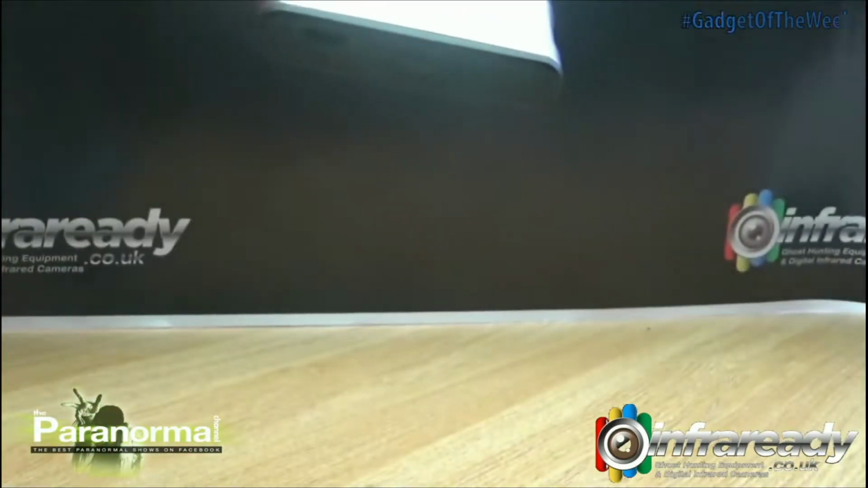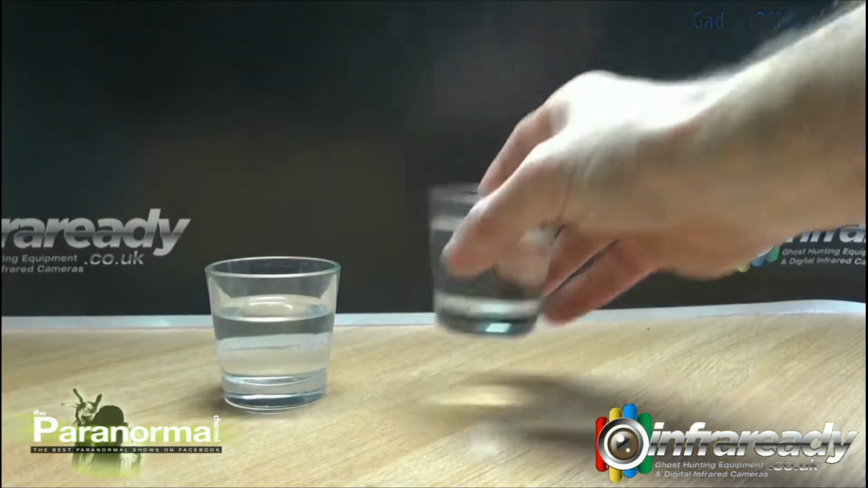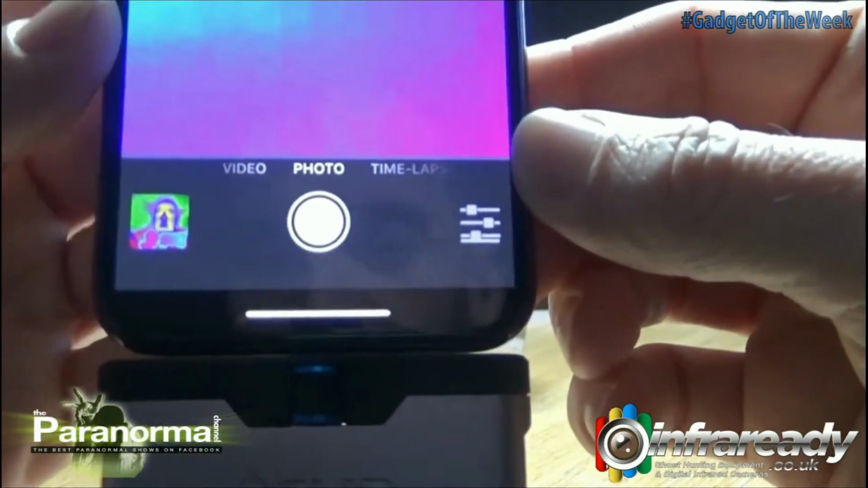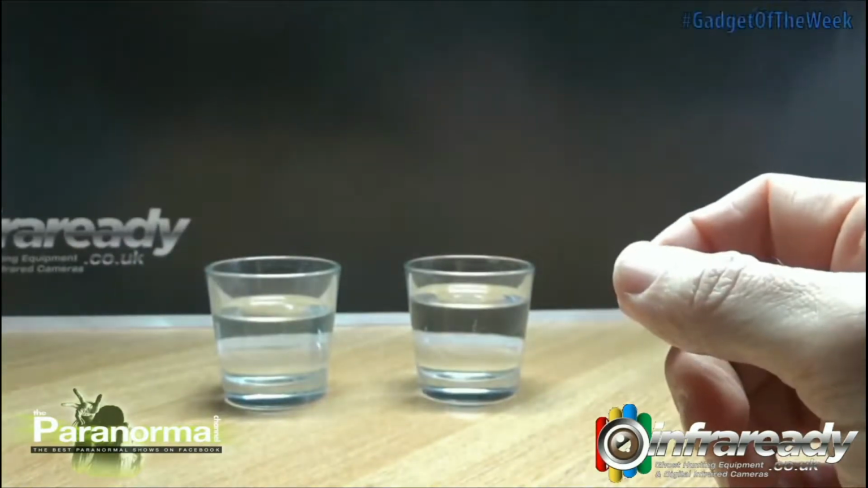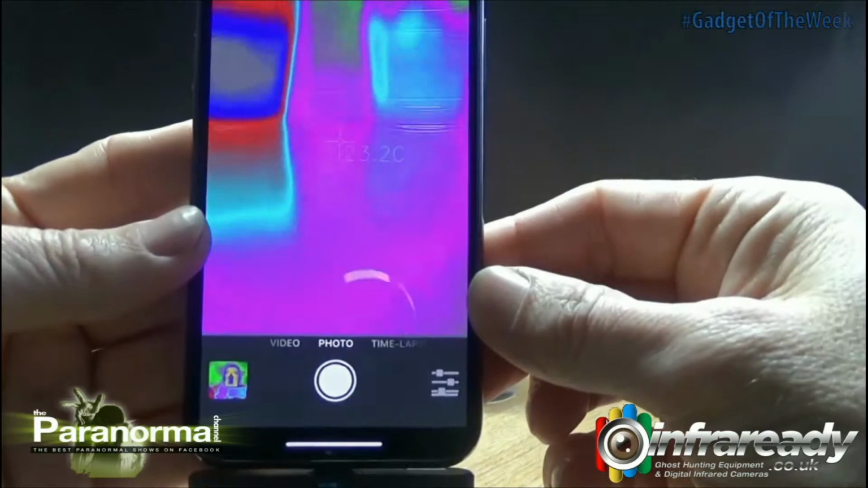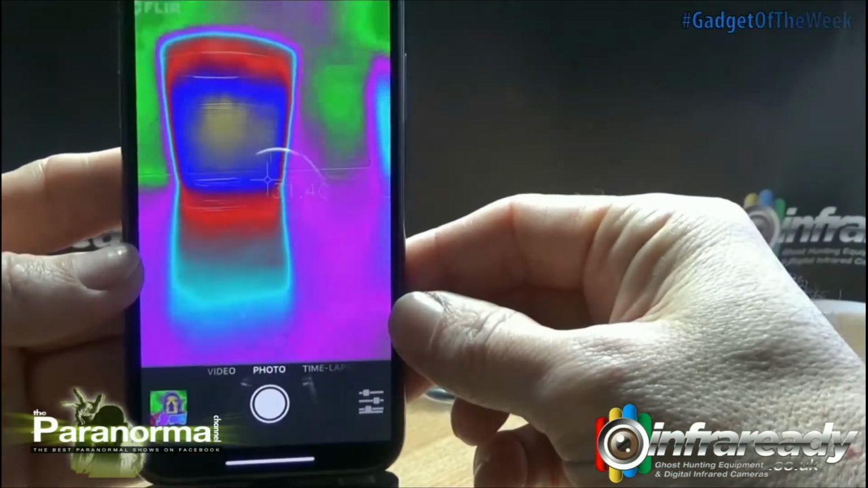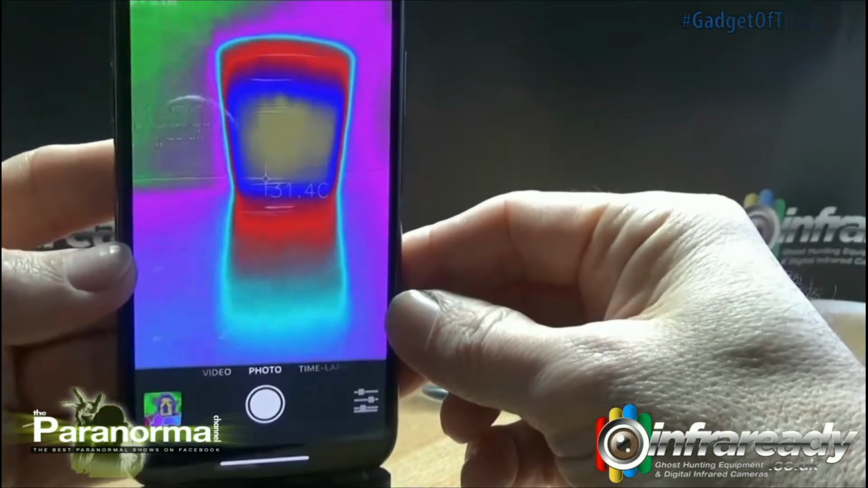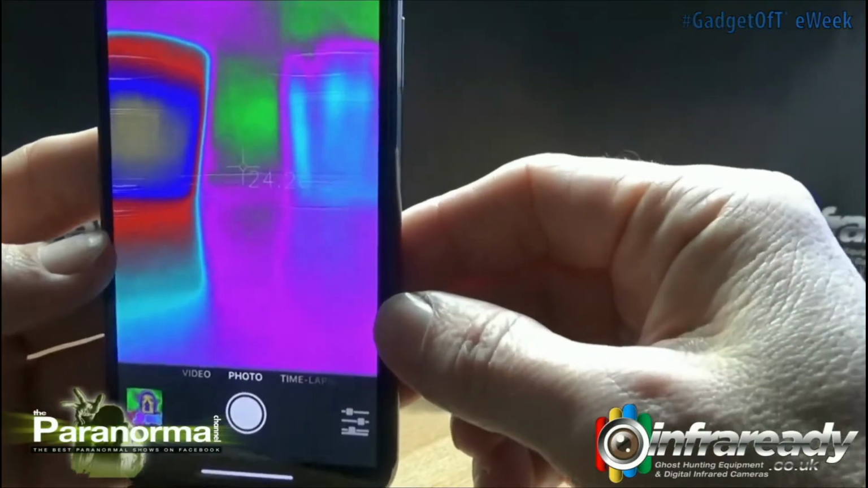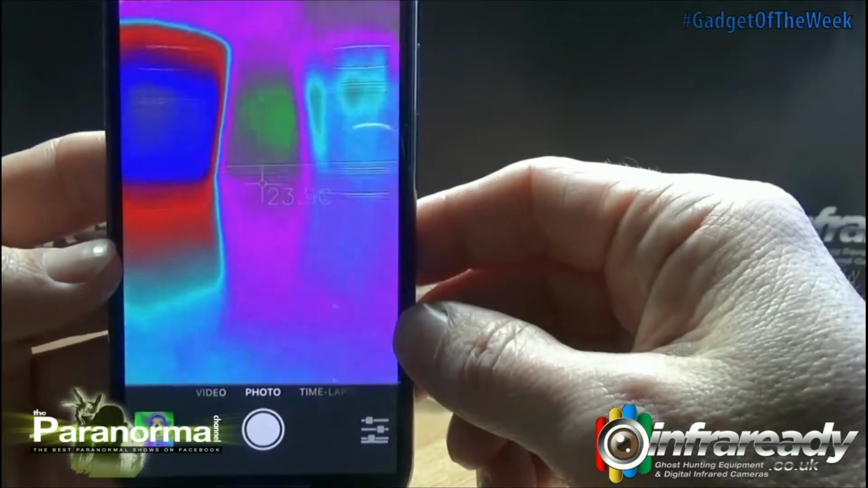So if I get a few props, a couple of glasses full of water, to the naked eye it's difficult to tell which is hot, which is cold. So if we look at each through the camera, there's a warm one, that's reading at 32, and then we've got the cold one which is reading at 25.